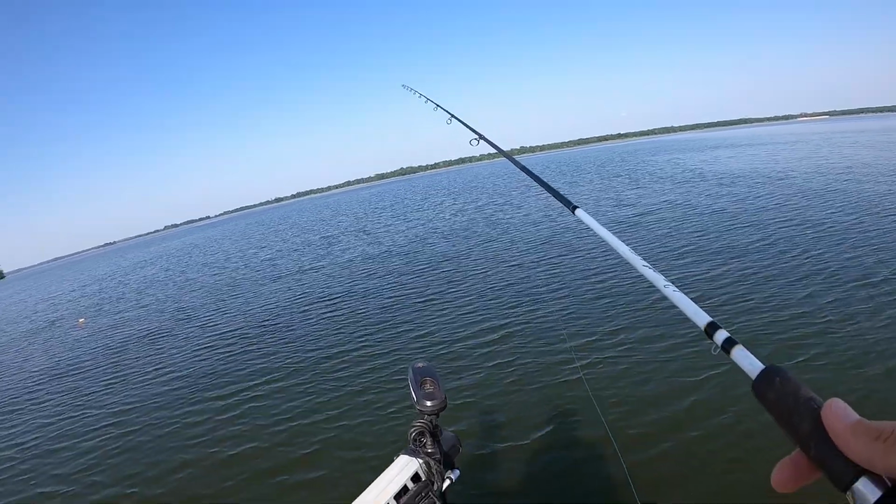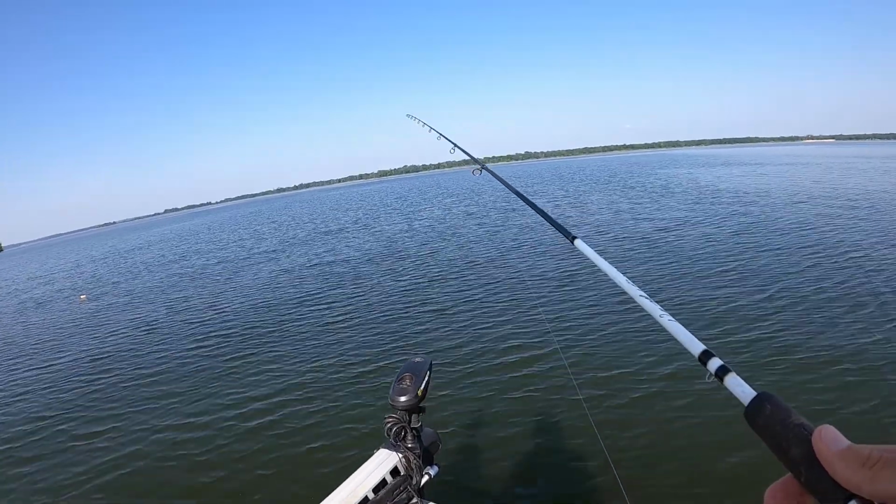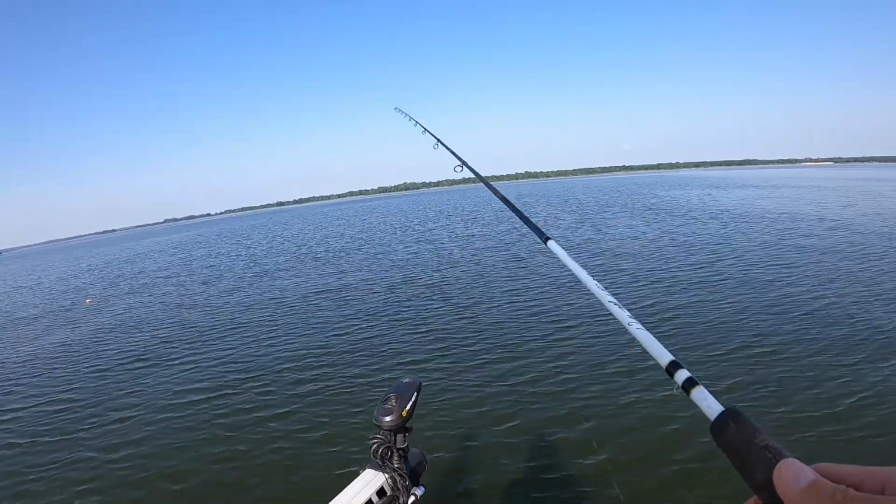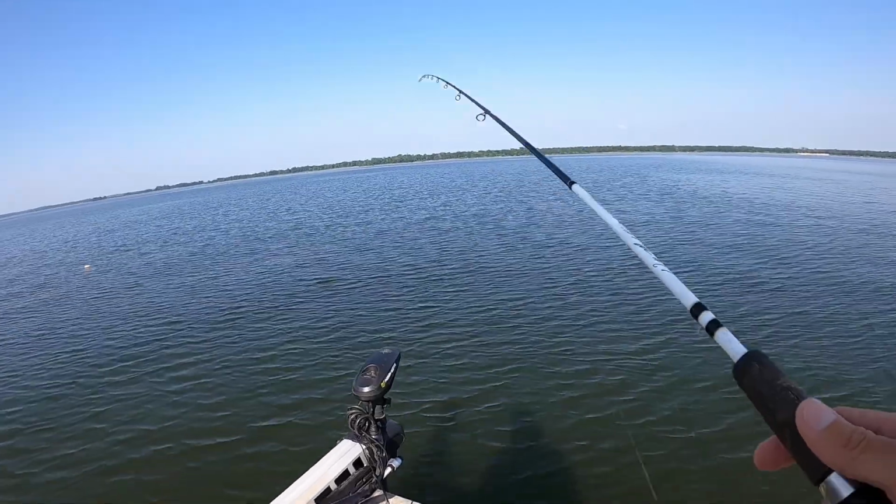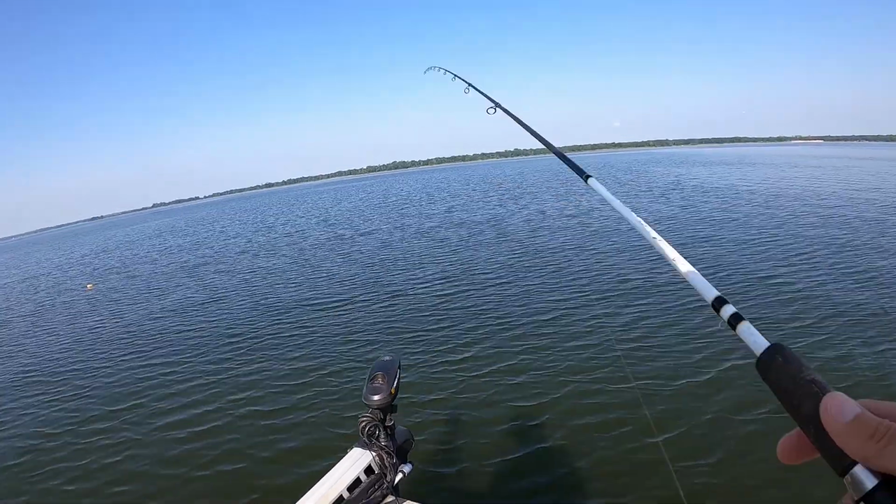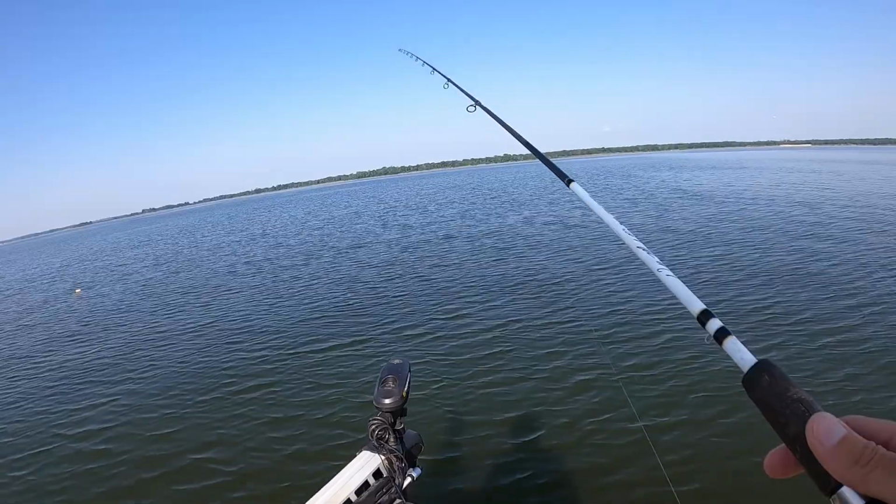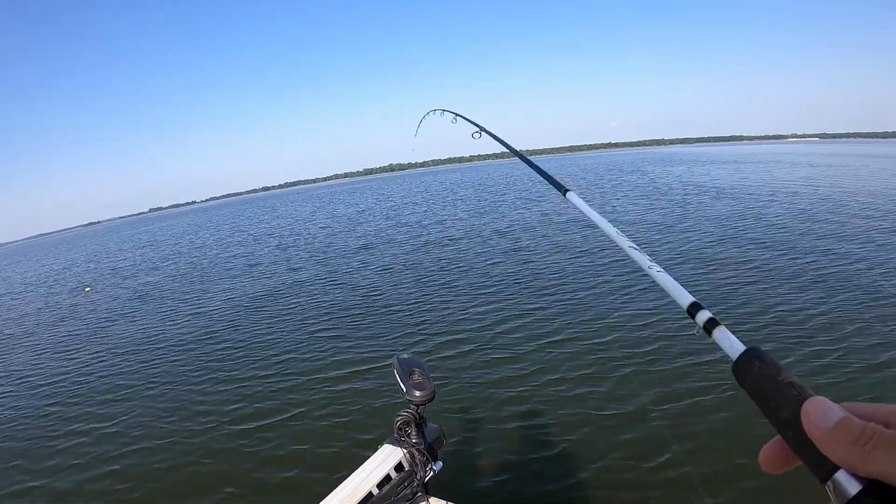I'm not sure how much it's gonna hang up. You know, I've been fortunate. I've been keeping it right above that brush, so I'm not getting hung up, which is good. And that takes a little bit of practice to kind of feel your bait and know if it's in and around that brush, so that you can kind of keep it from getting hung in there.